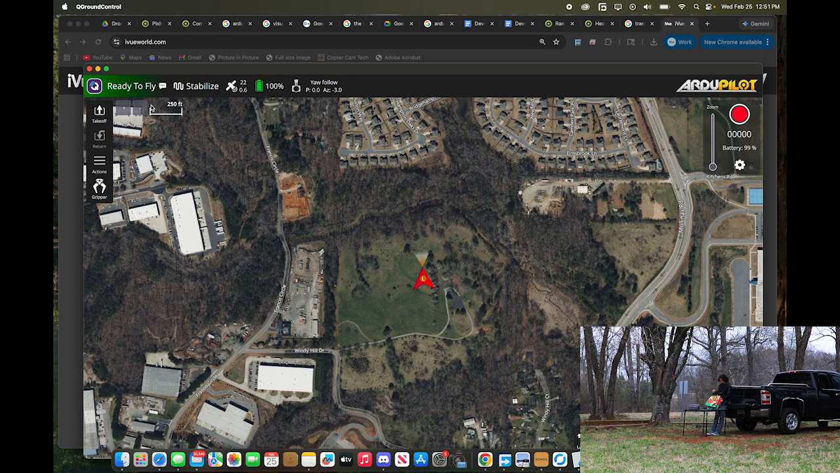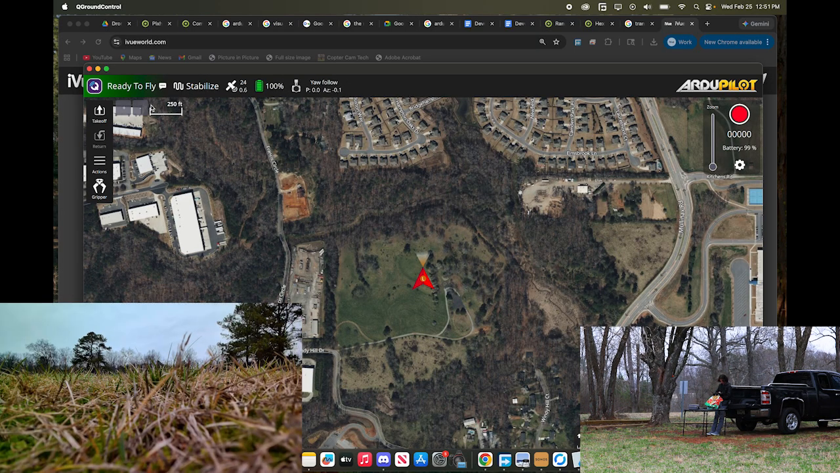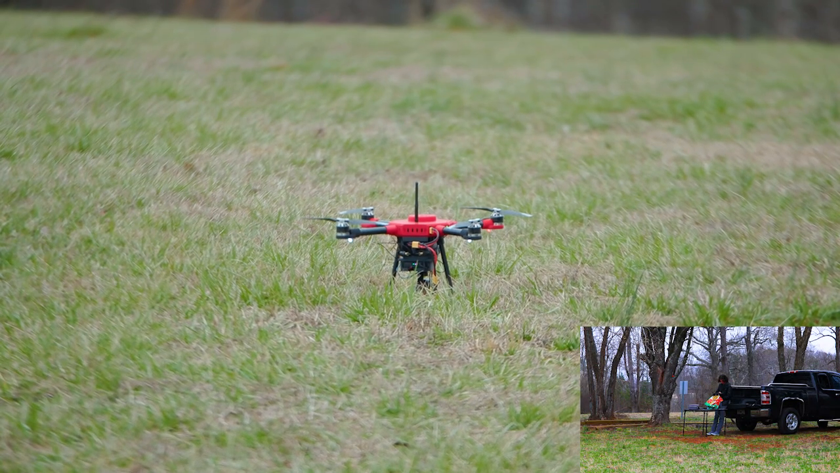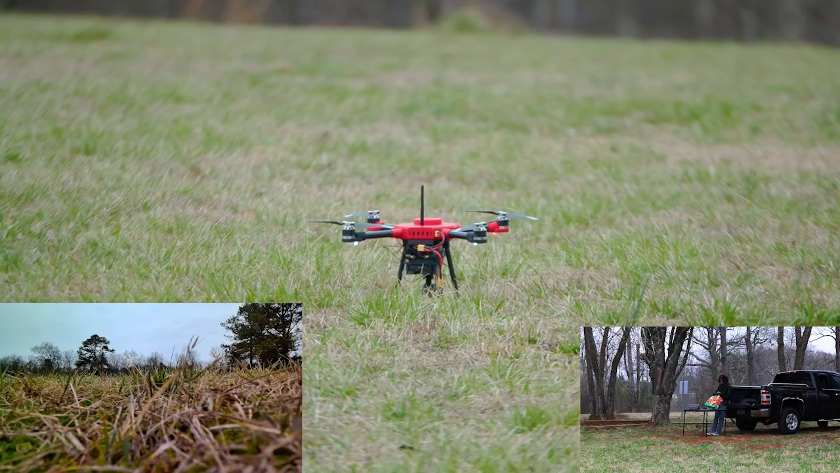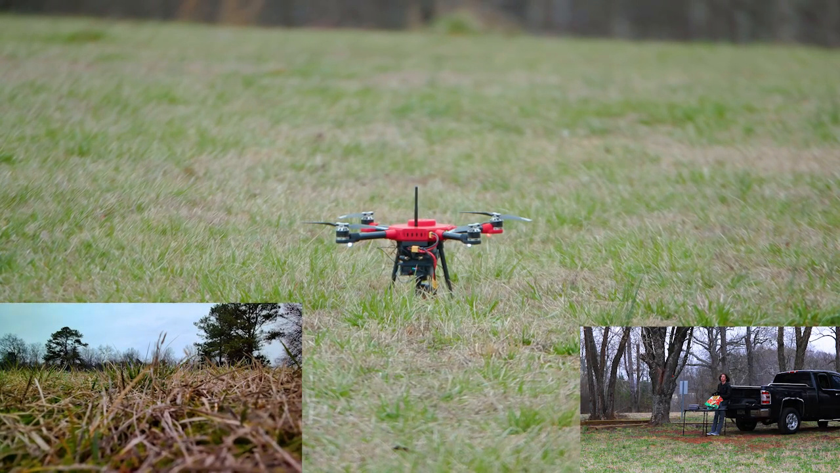All right, just opened up QGroundControl here. I did verify that we could take a photo and record video at the office. We're going to do that again out here. Going to capture a photo here on the ground, take photo success. Stabilize flight mode. Recording video here. Should have two short little video clips. And rotating the camera just fine, even that close to the ground.